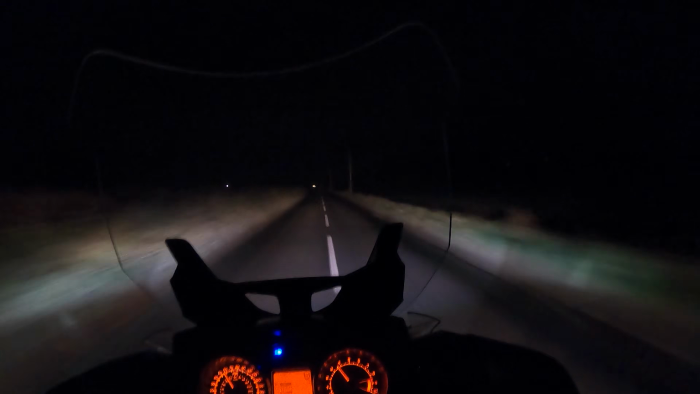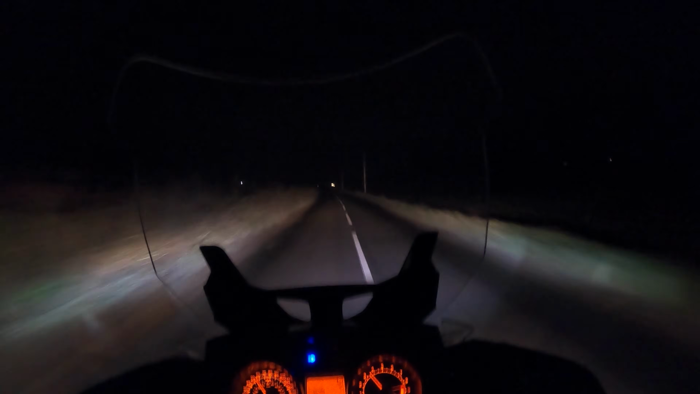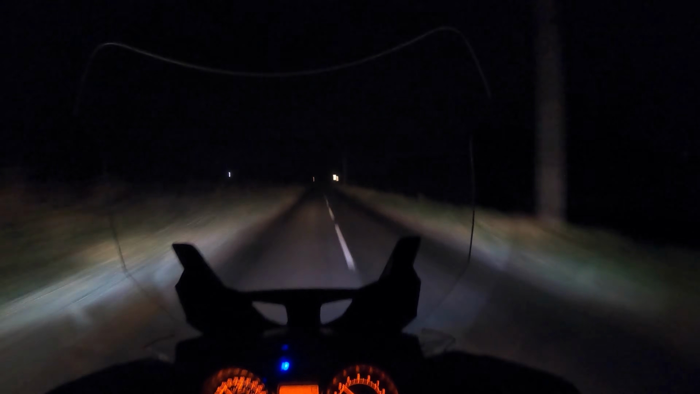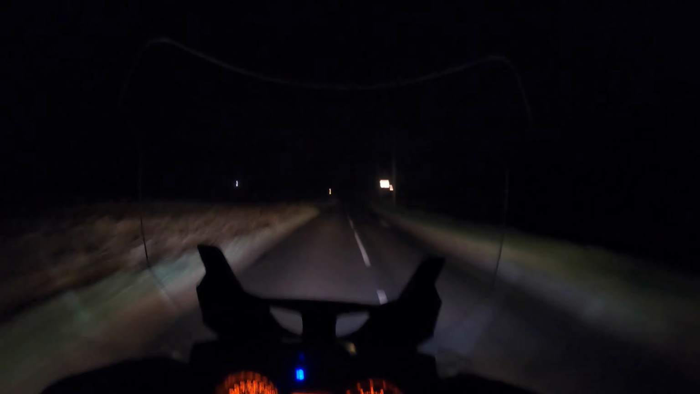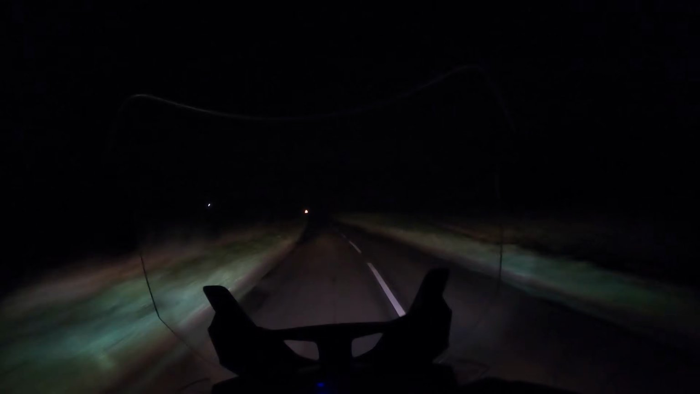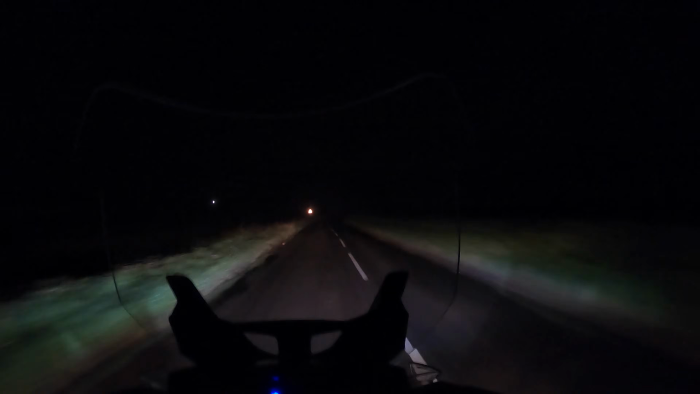It's quite useful how the high beam picks up on the telegraph poles along here, and that's quite good for us. It gives us good guidance, but always be aware that whilst telegraph poles will usually follow the road, it doesn't mean that they always absolutely will, so don't rely on it 100%, use it as a guide.